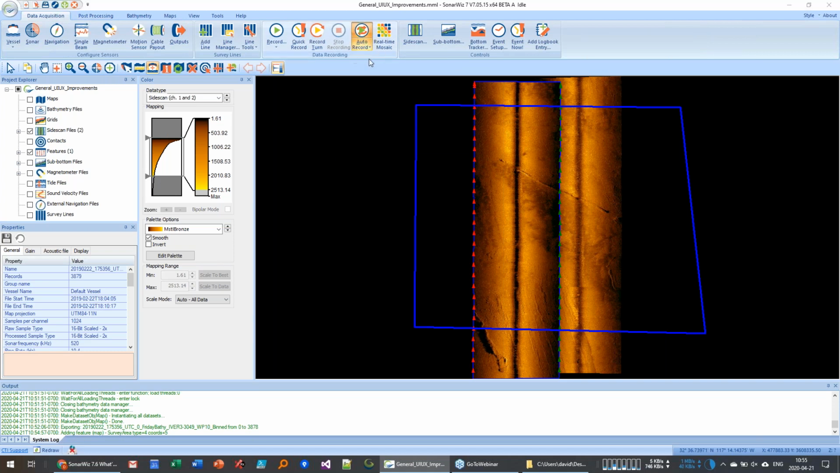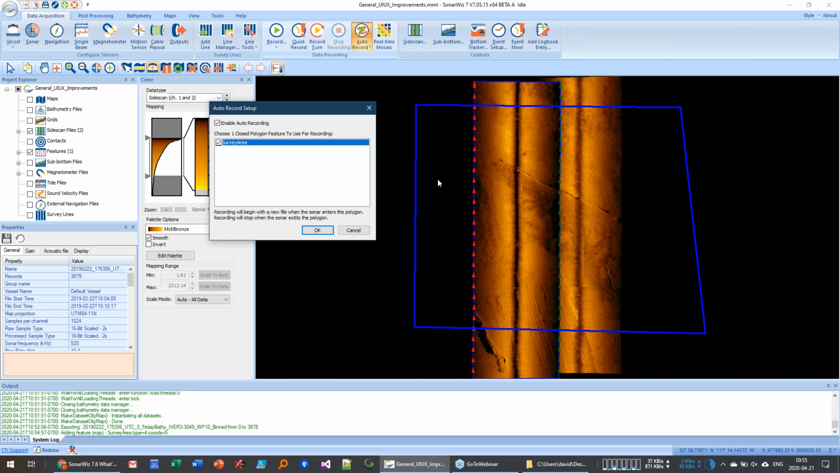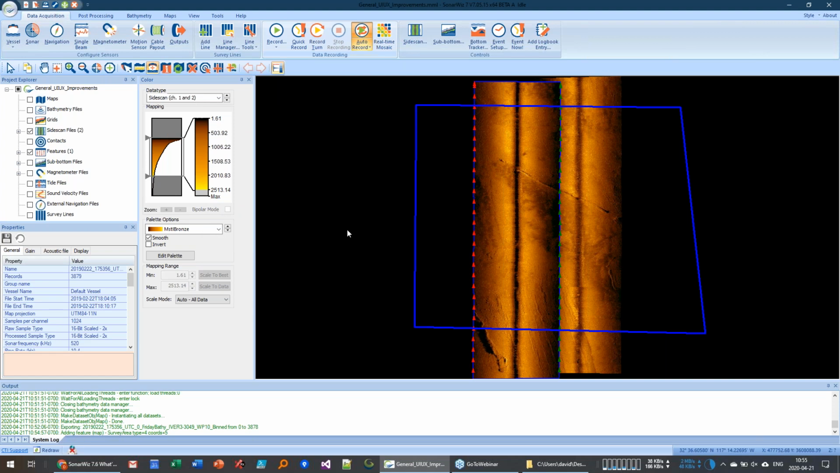You can set it up so that whenever your vessel enters the survey area, it automatically starts logging. And whenever it exits the survey area, it turns off the logging. So you can outline a complex area that you want to record in, and SonarWiz will automatically make sure that you're always recording when you drive into those boxes. And that was a request by users. A lot of the features that I'm just showing you here were requested by users, and that's really how SonarWiz gets better.